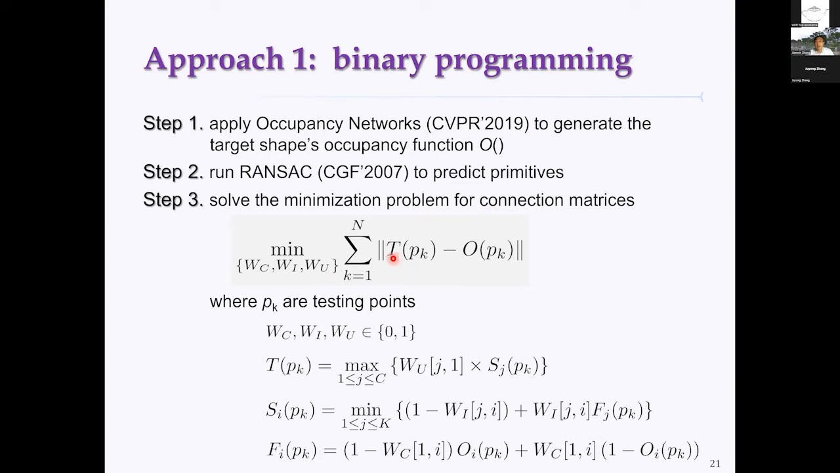We want the predicted occupancy function for the final shape to match the target occupancy function as much as possible. But in general, this predicted occupancy function is a composite function and quite complicated. So we use global optimization to solve this problem, which simplifies our job.